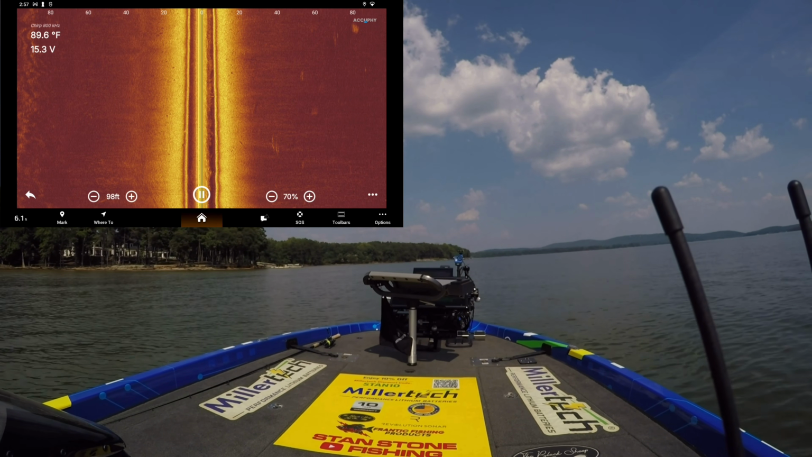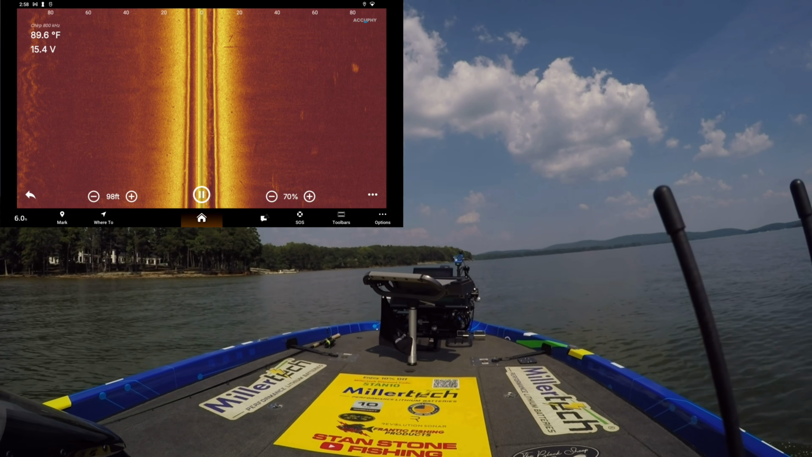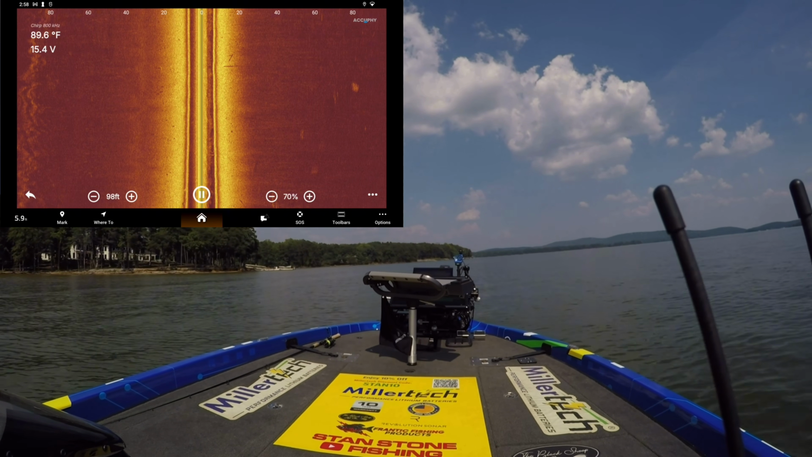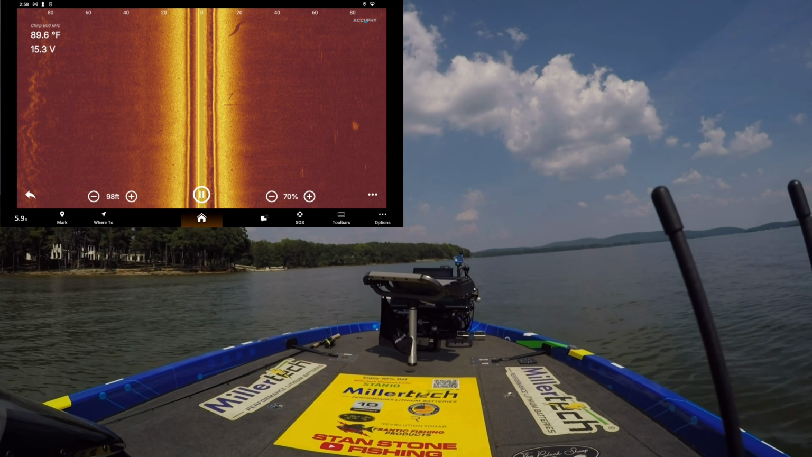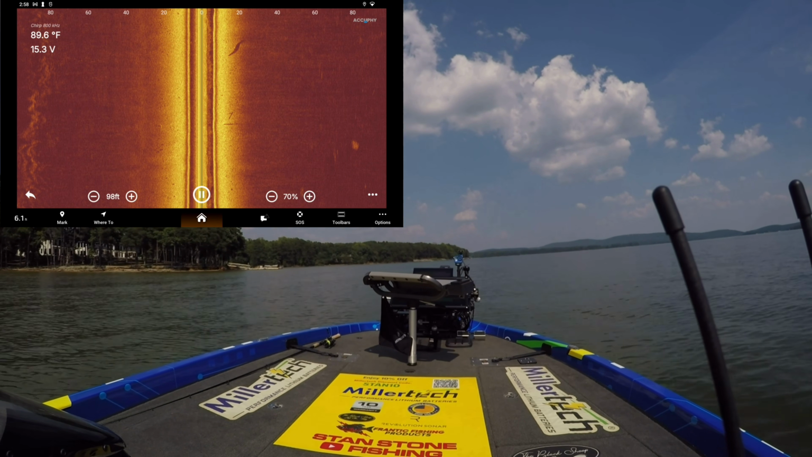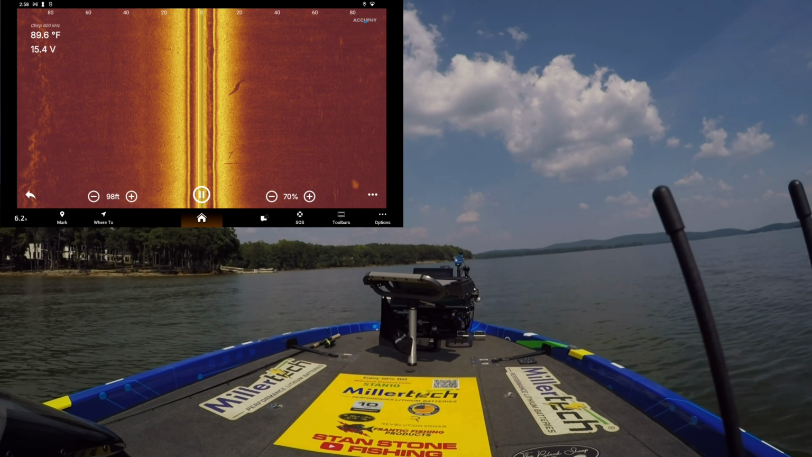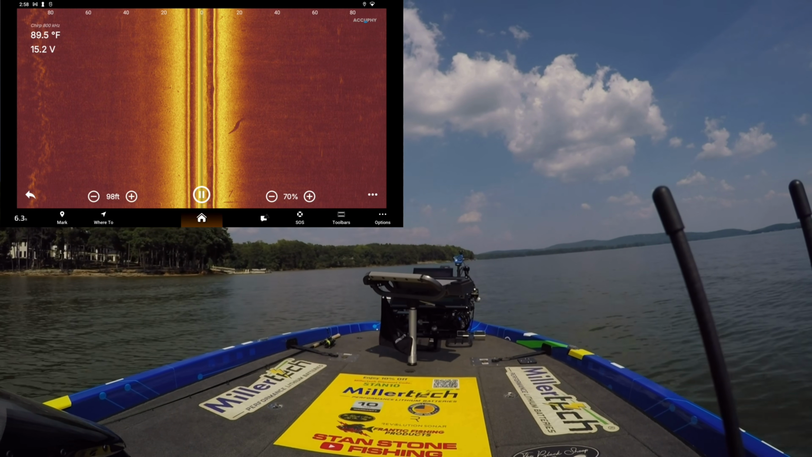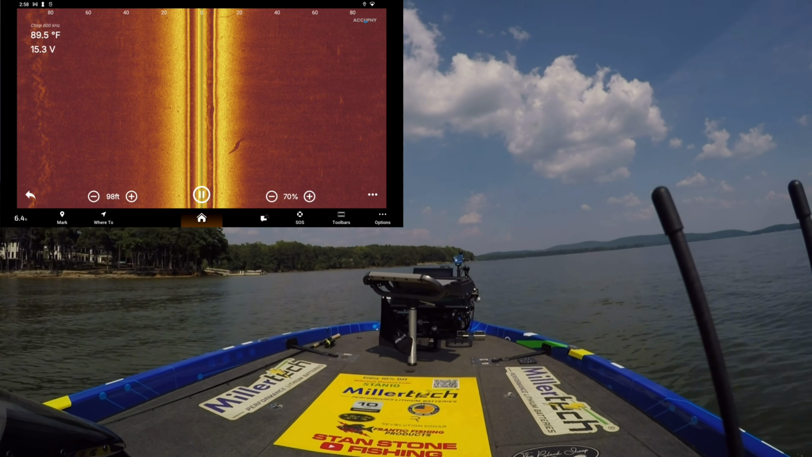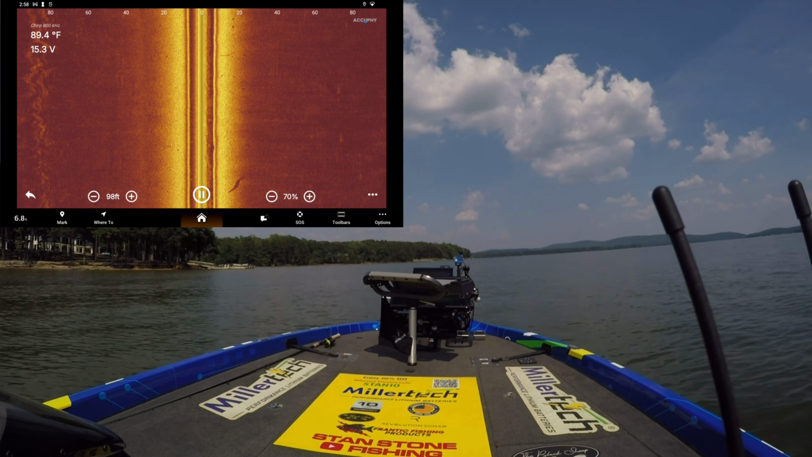And it looks good. Over here at the 80 feet on our right starboard side, you see there's some bait we just went across. I see some fish too. You'll see flooded timber in there. That's what all that is. There was some flooded timber in this area.